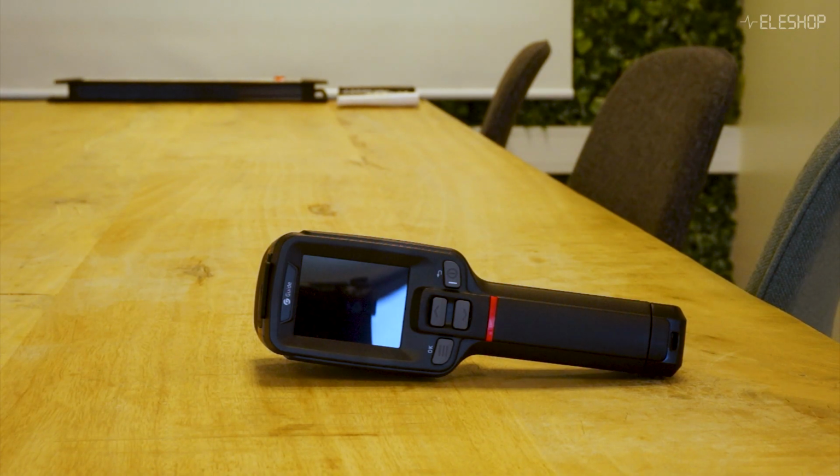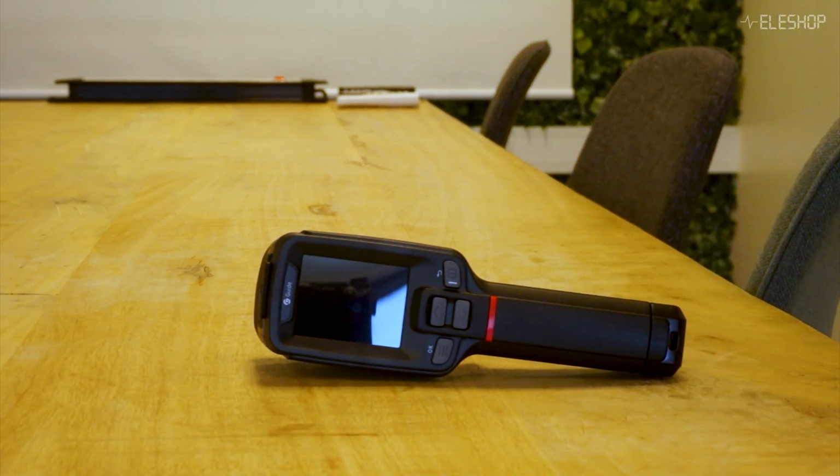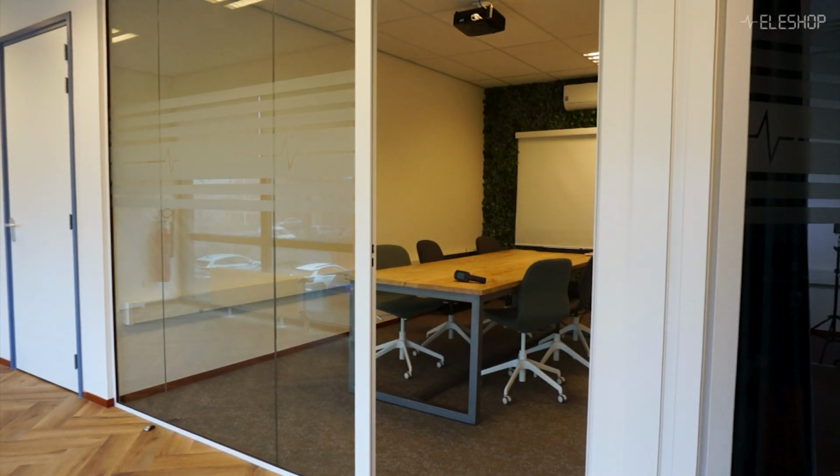By allowing the camera to acclimate, you give it time to adjust to the ambient temperature. This ensures the sensor provides more stable and accurate results. It prevents the camera from measuring itself instead of focusing solely on the temperature of the object you are analyzing. Let the camera sit in the same environment for 15 to 30 minutes before starting measurements for optimal results.